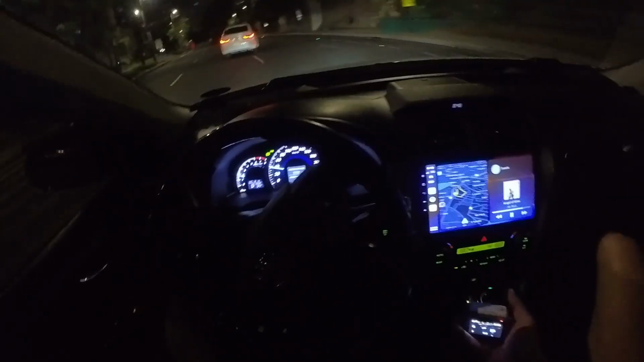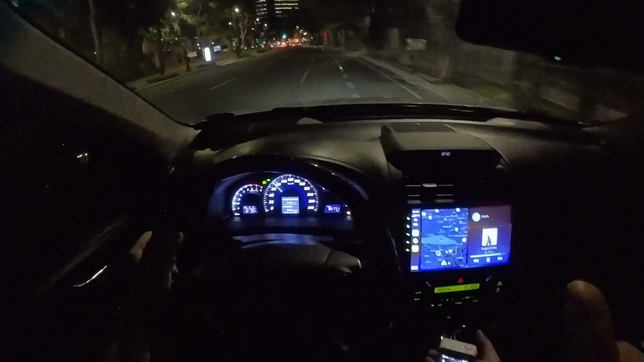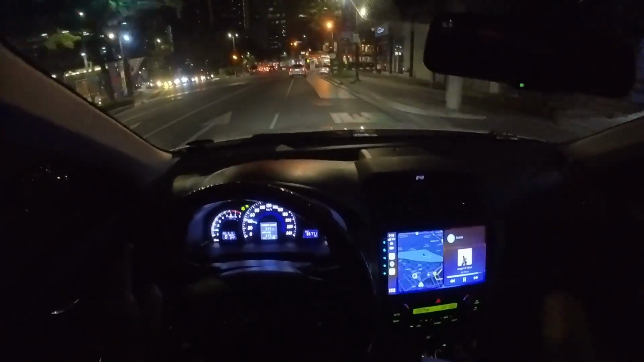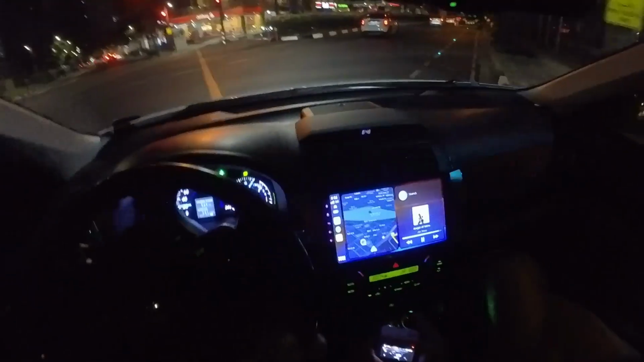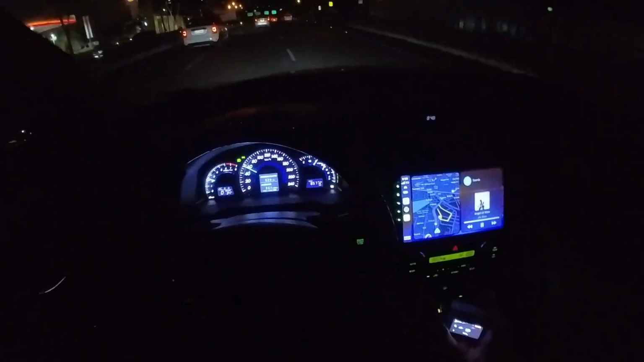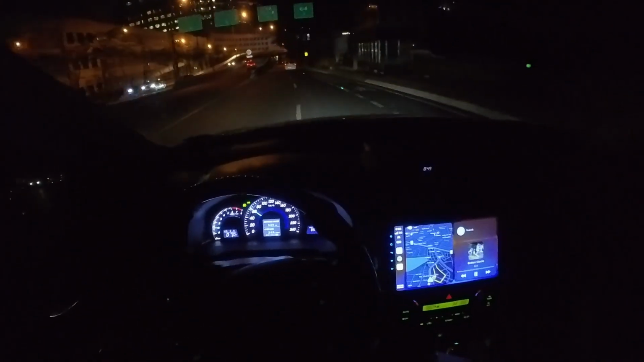Okay, let's push it a little bit. There you go guys, see how smooth the engine is. The suspension and the transmission are very, very smooth. I mean, how old is this car? It's an 11-year-old car, and the suspension is really good guys. Of course, when you press the gas, your fuel also goes down. But guys, right? So what, a little over 2,000 RPM. It's very smooth.